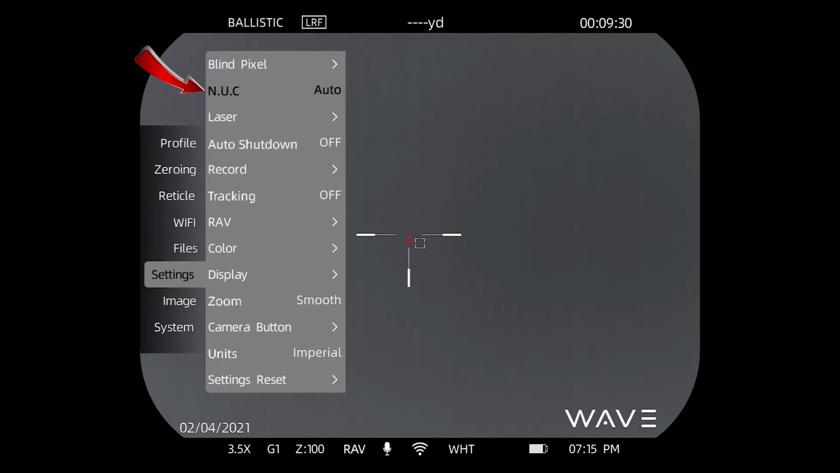Nuke. This is your sensor recalibration. It is set to automatic. If you want to turn it off and just make it manual, you can do that. There is a C button on the hotkey on the eyepiece that allows you to manually nuke it if you want. Most folks just leave it in automatic.